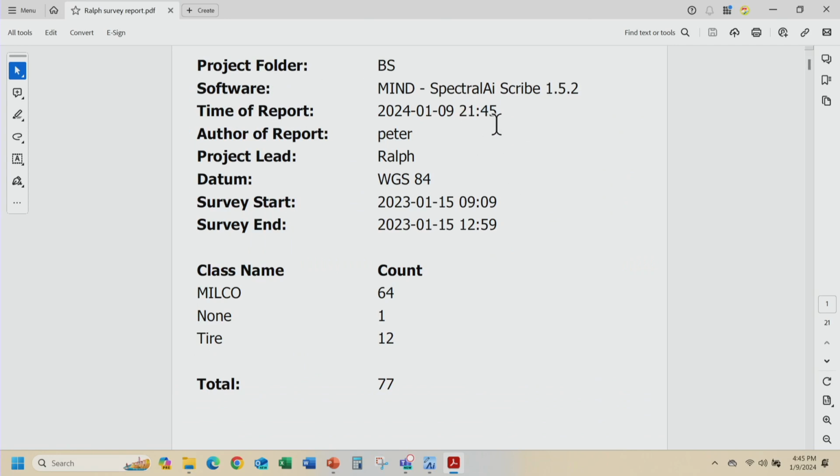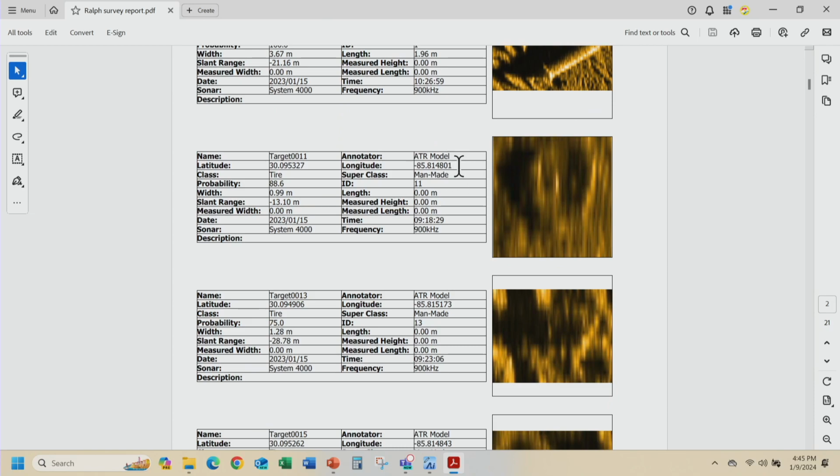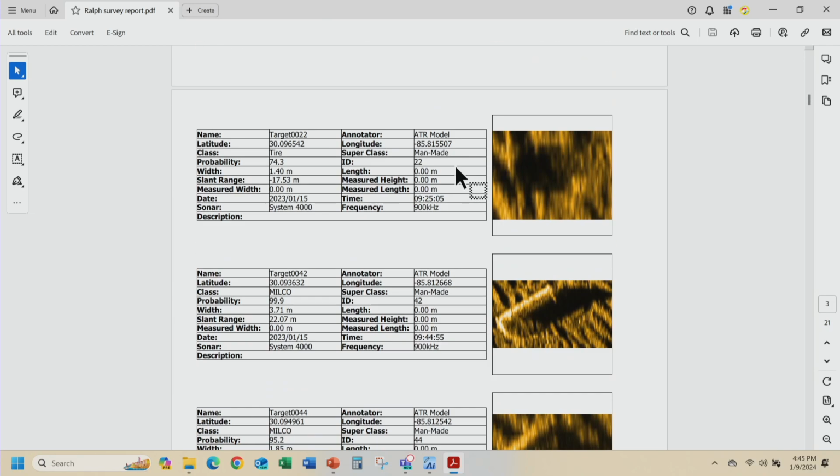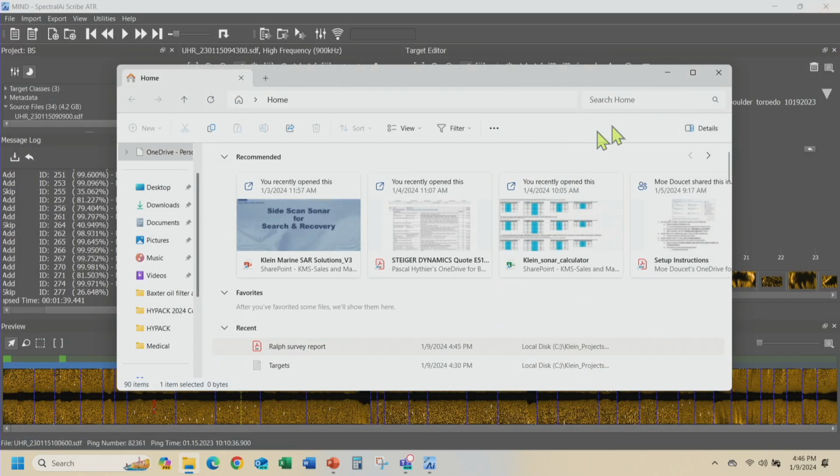It tells you what version of the software I was using, the date, the author, etc. So it's gone through and generated the report with all of the target information, classification, and found all the mines and all the tires in that data set.